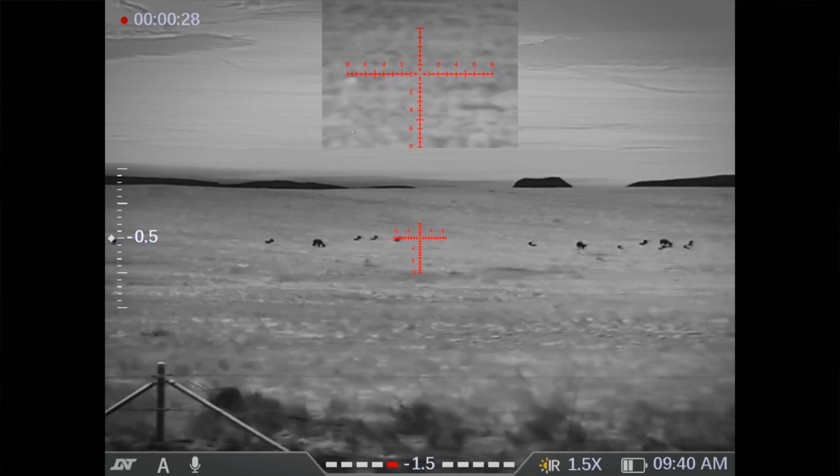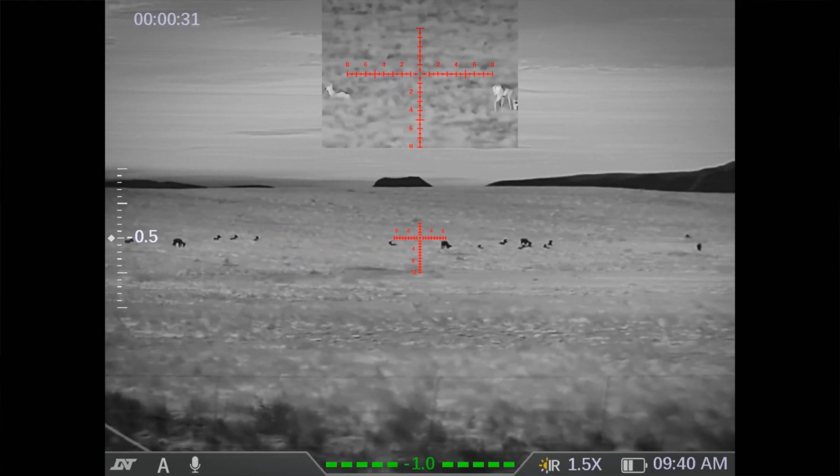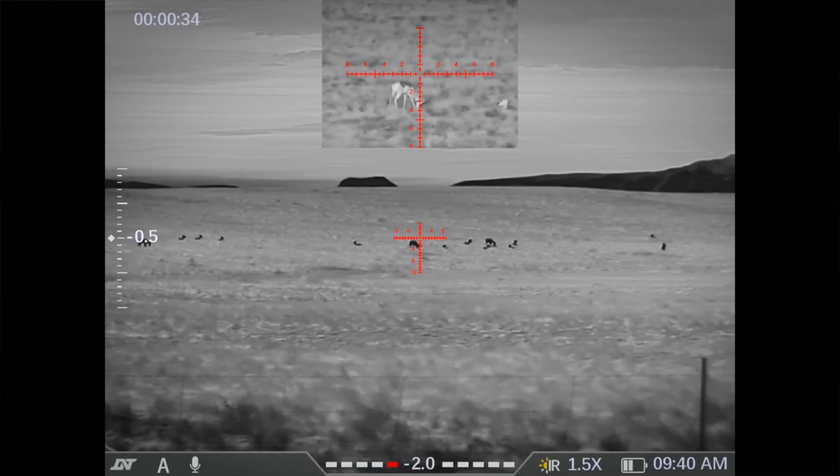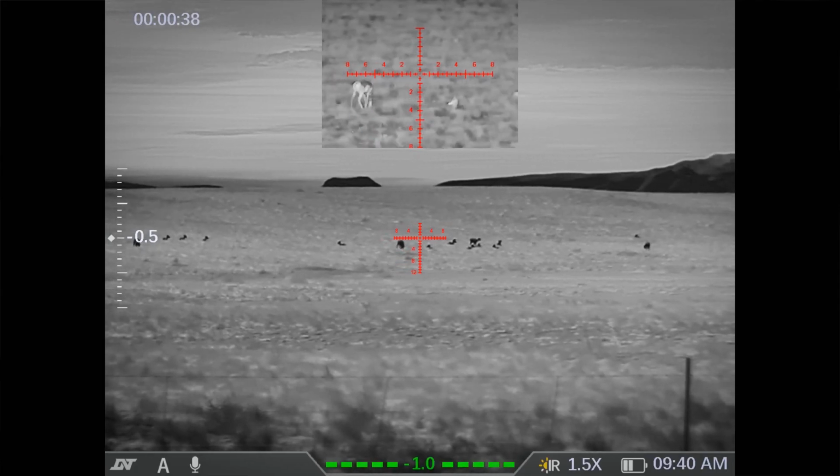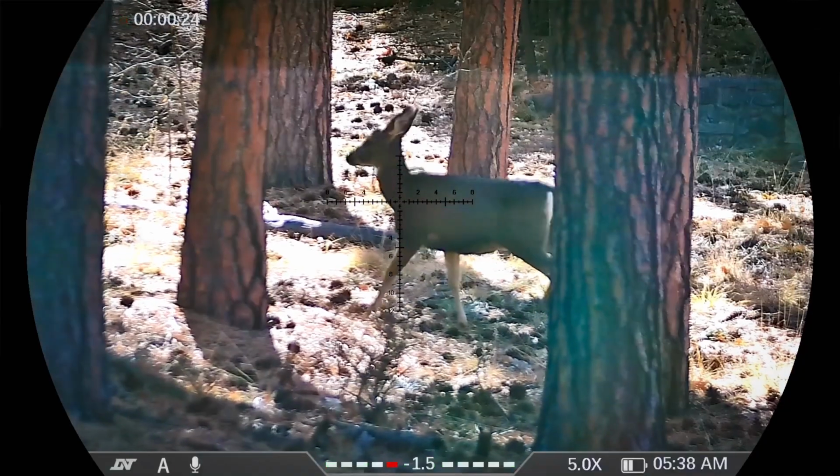There's no guesswork involved. So, in summary, guys, we've got the DNT 635R, the top of the DNT line, but still very competitively priced. It's kind of a no-brainer, really, in my opinion.